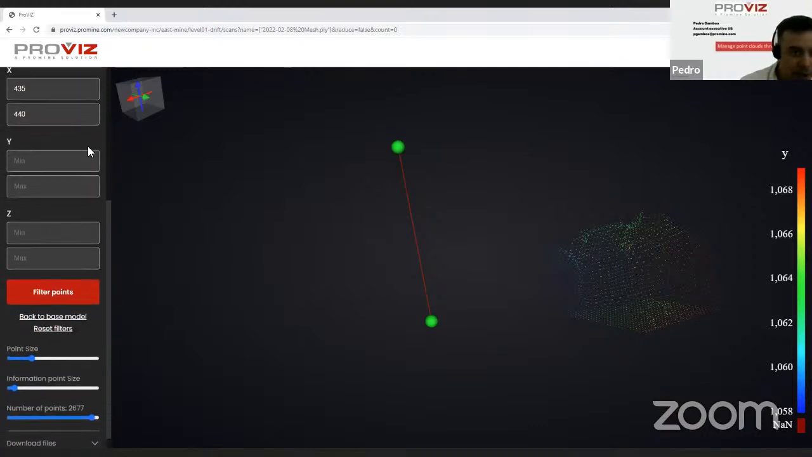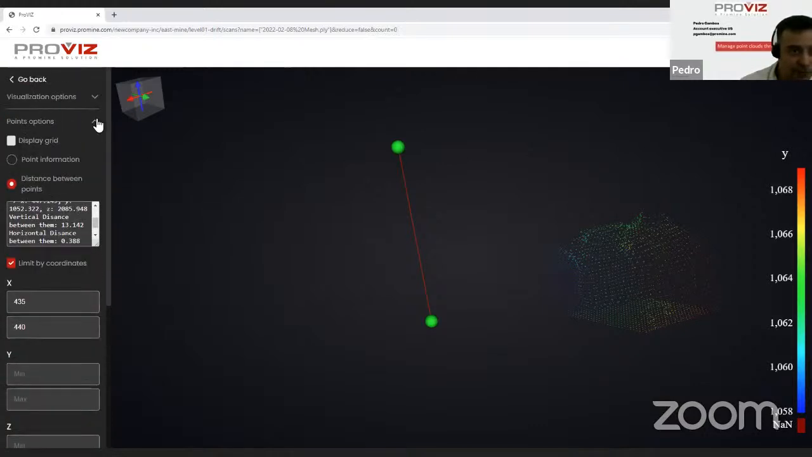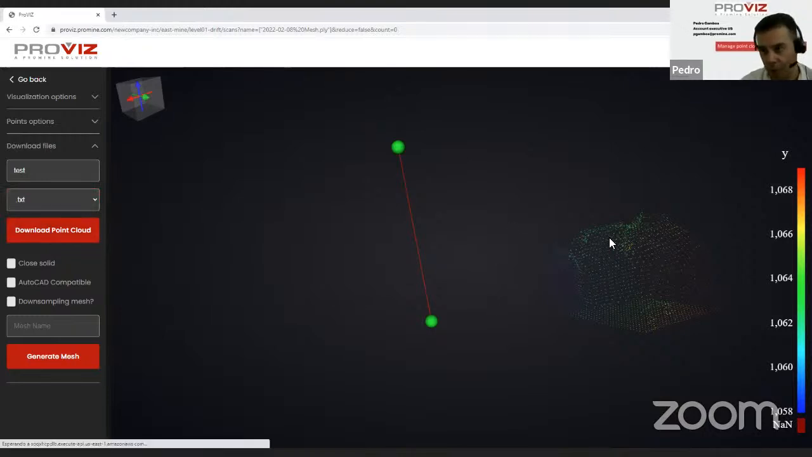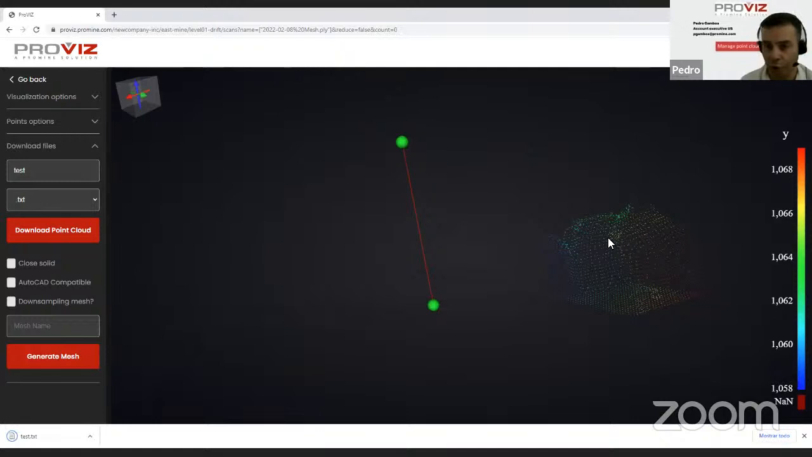Another function that we have, let me close this, is the capability to download the files. For example, I can download a test file in a TXT format, and that's going to download this point cloud information. I'm going to click download. It's going to download the file. After we finish the demo, I'm going to show you that file so that you can visualize it.